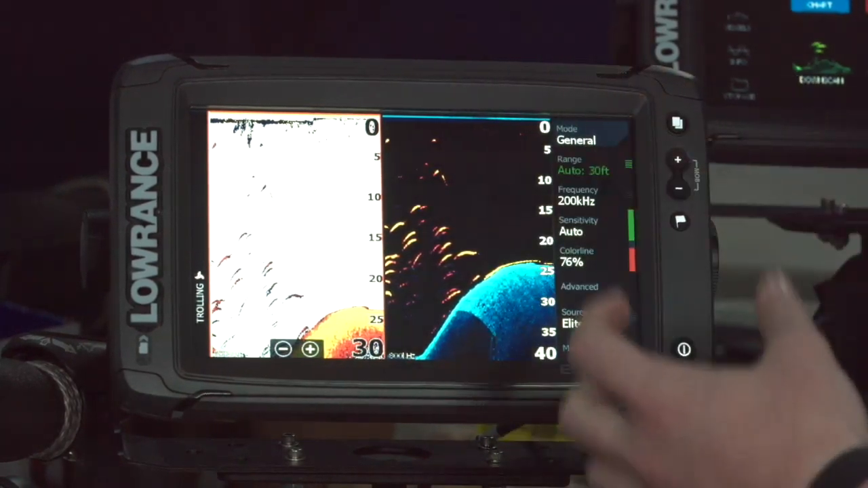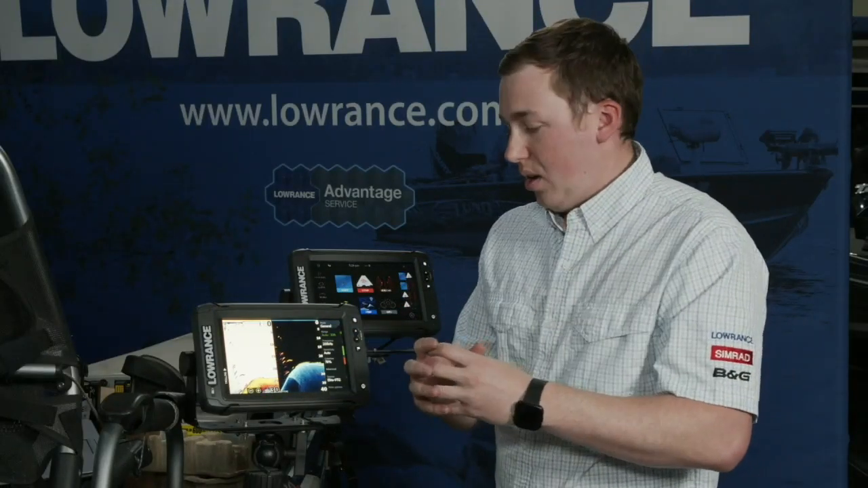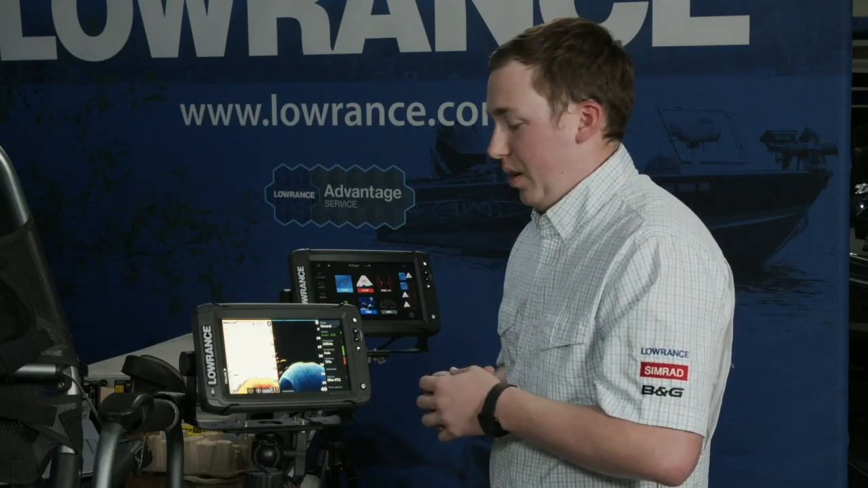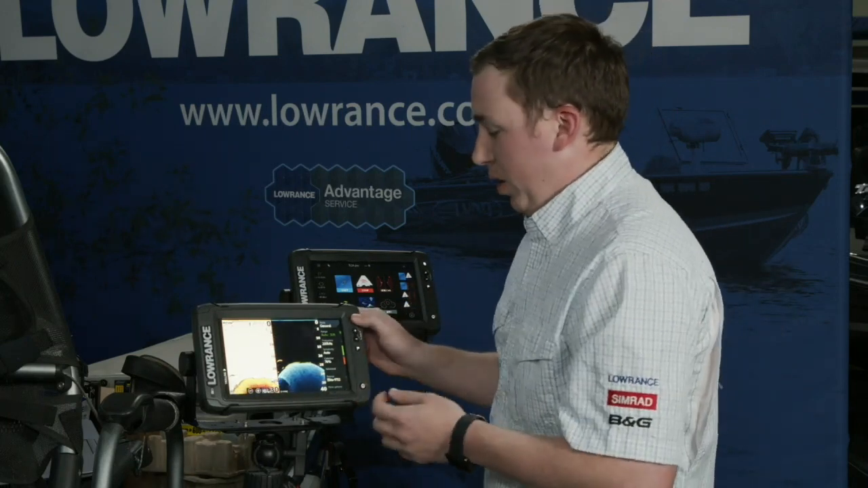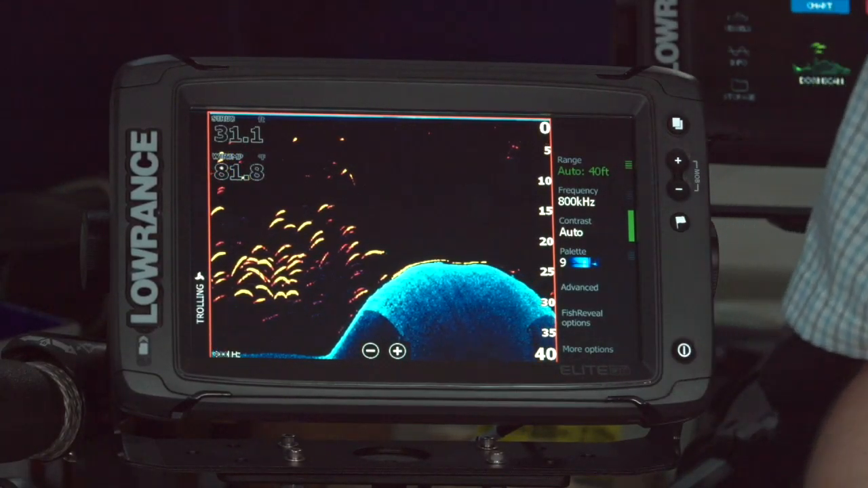But because of the size and shape of the way downscan works, the fish on it aren't these great big arches, right? They're actually more true to size. So it may be a little bit more difficult for some people to pick fish out in a downscan picture. So what we did with fish reveal is we took all of the structure from downscan and we took all of those nice big fish arches from traditional sonar. We made them bigger and brighter and bolder, and then we put the two things together.